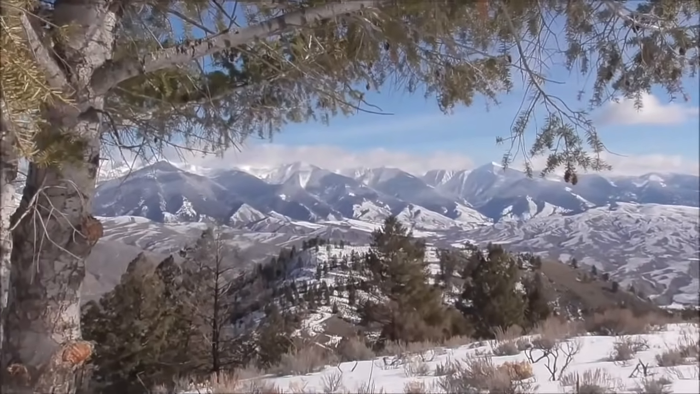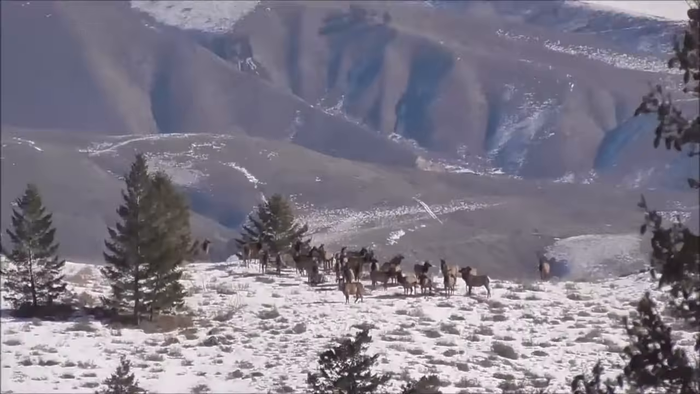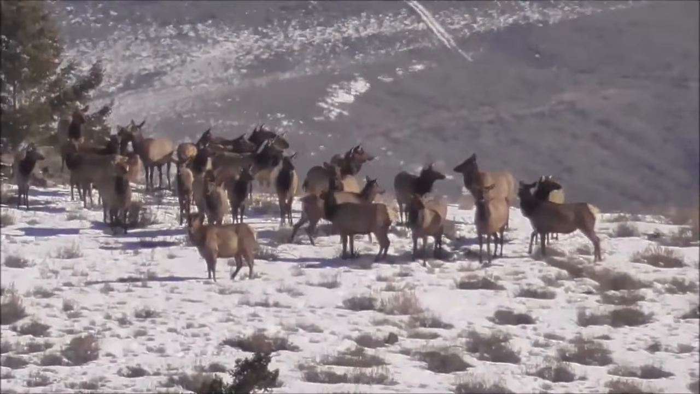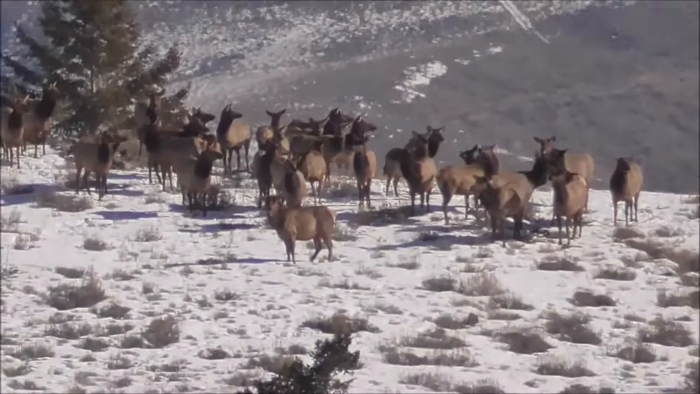Glassing the mountains fast. Don't see any wolves. There's a bunch of elk over here. So that's promising.